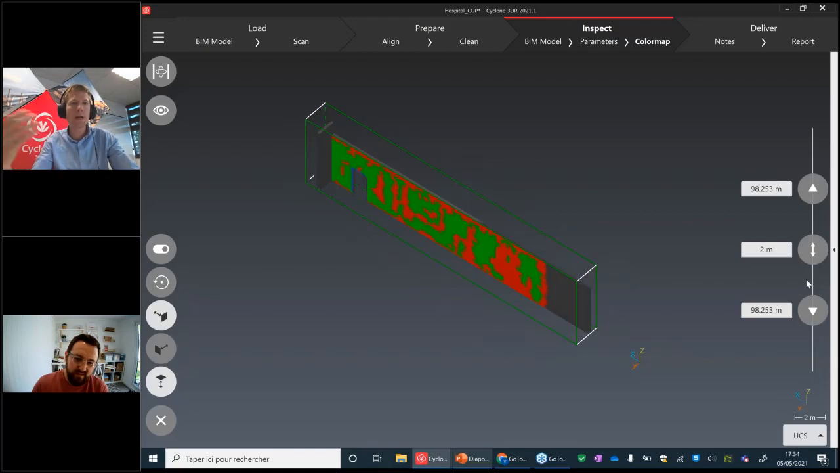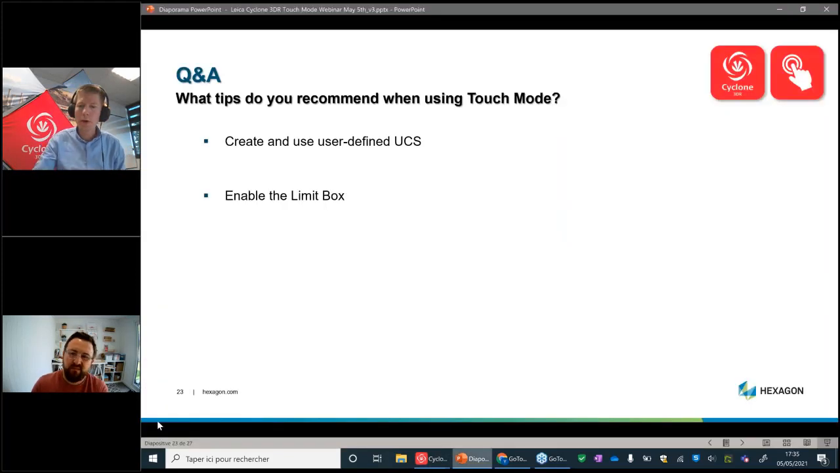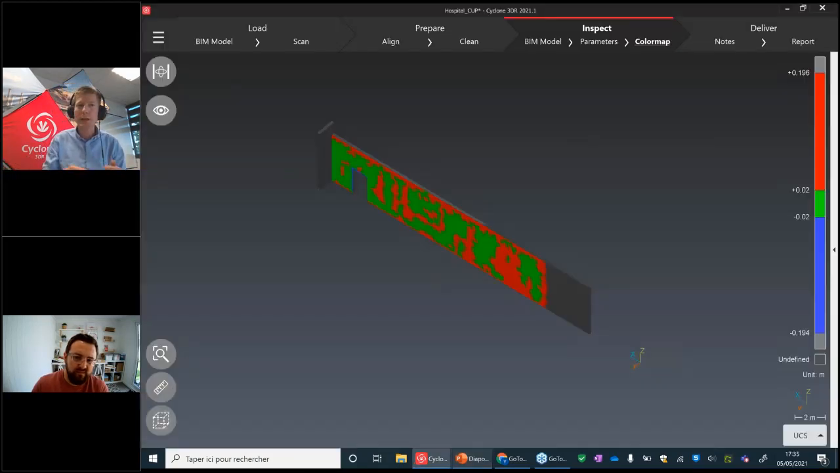For the alignment step, I would say it is very important to get some transparency to align the BIM model to the point cloud. And a last tip, benefit from the workflow ribbon to save time in your workflow. I think I showed this one in the progress monitoring use case.